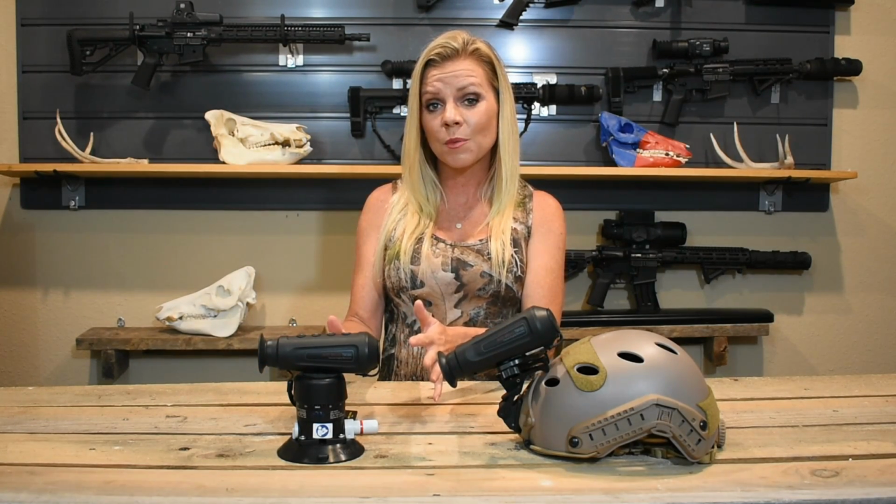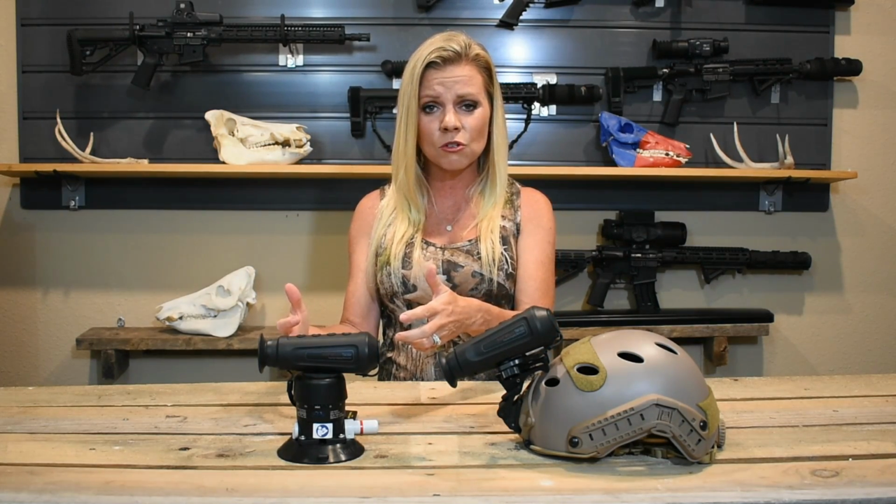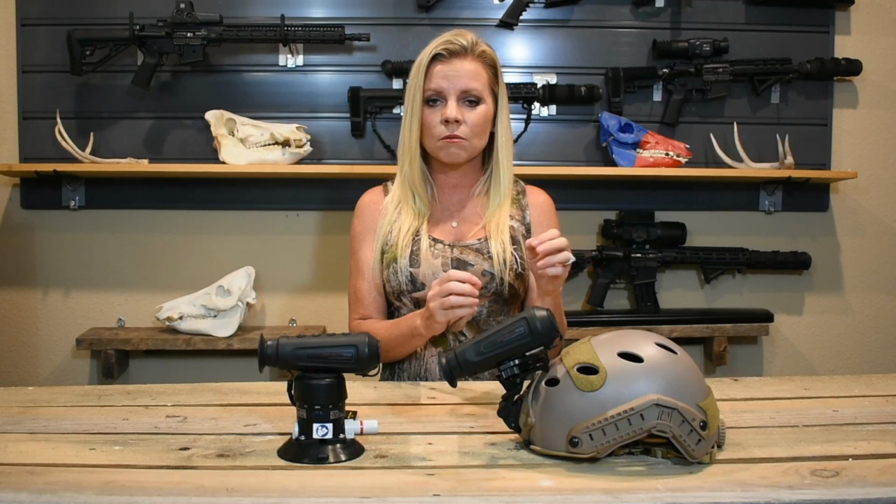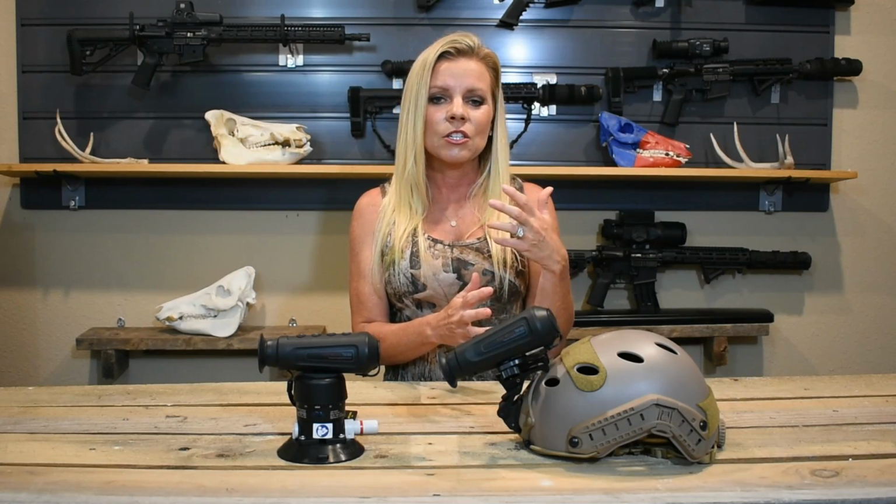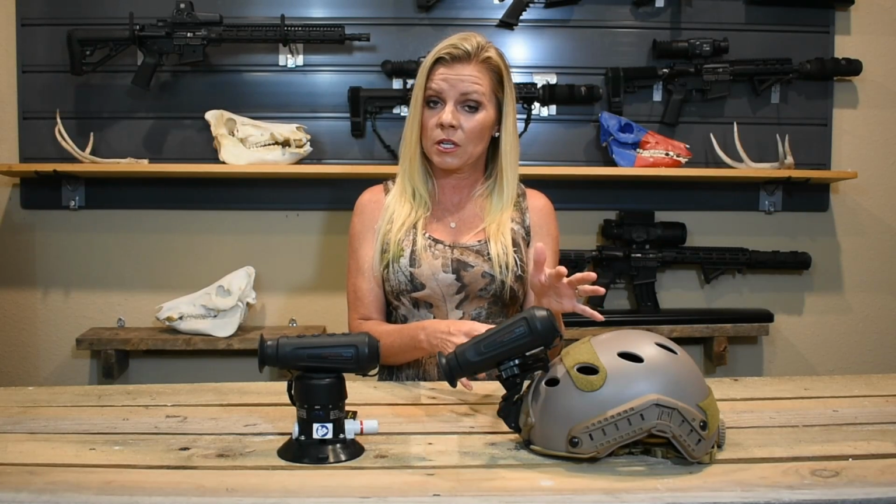So, if you're looking for something with great quality image, the really good resolution, you want to go with the TM384. If you're looking for something simple, easy to take with you, you don't really care about having any pictures, or you just want something for basic scouting, the TM160 is where you need to go.